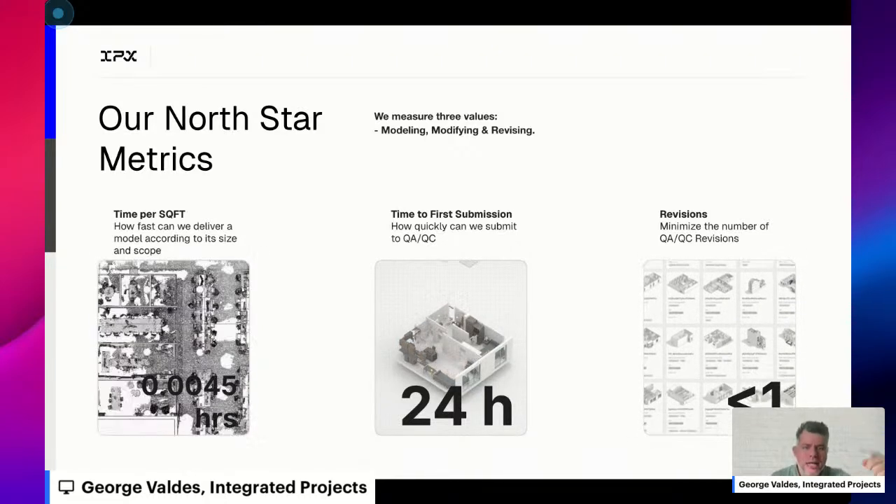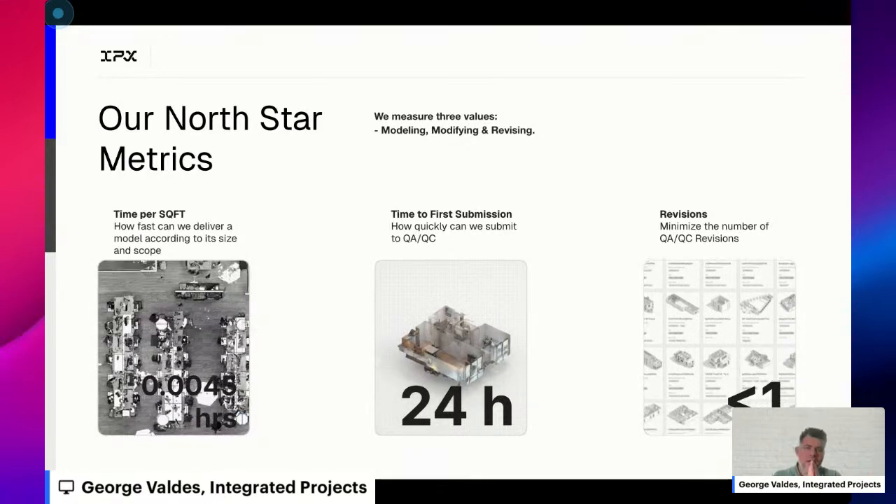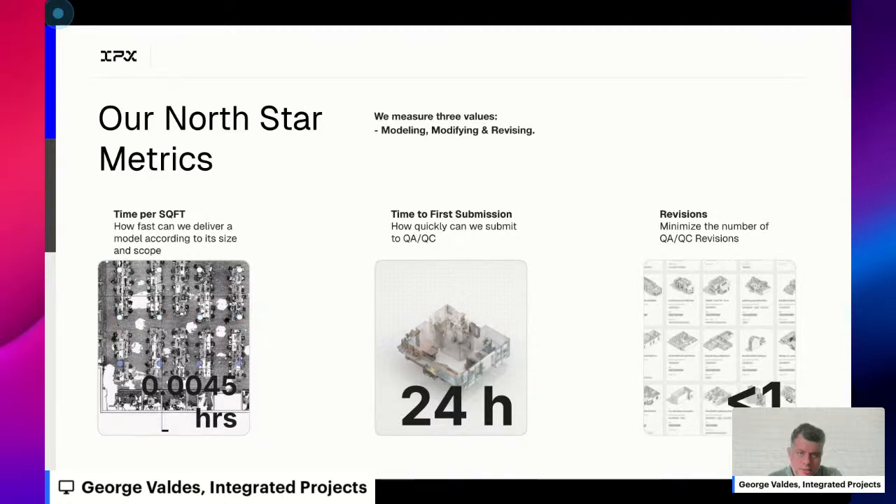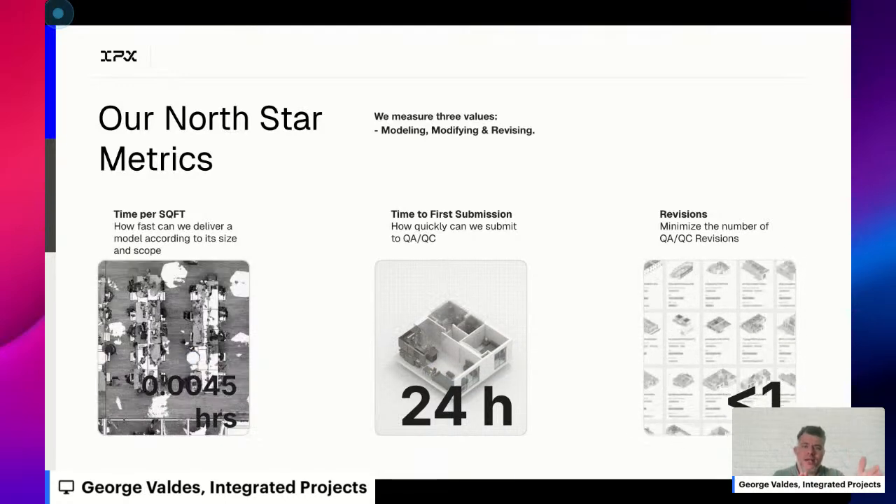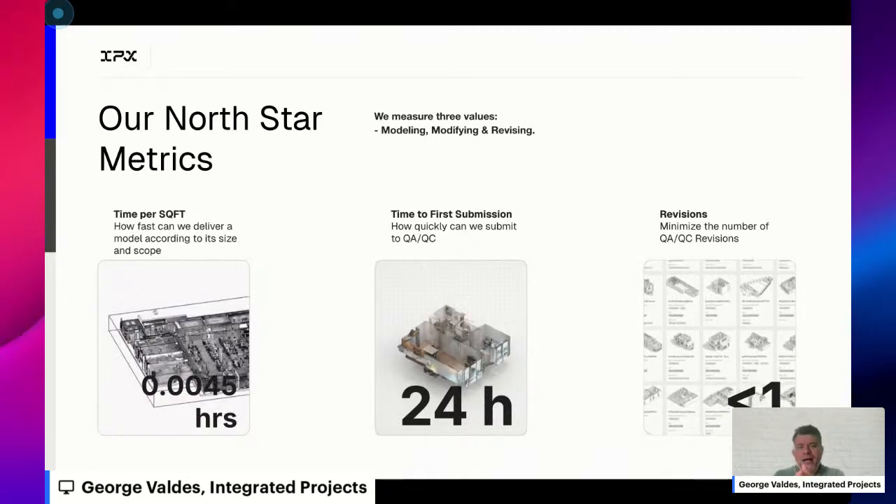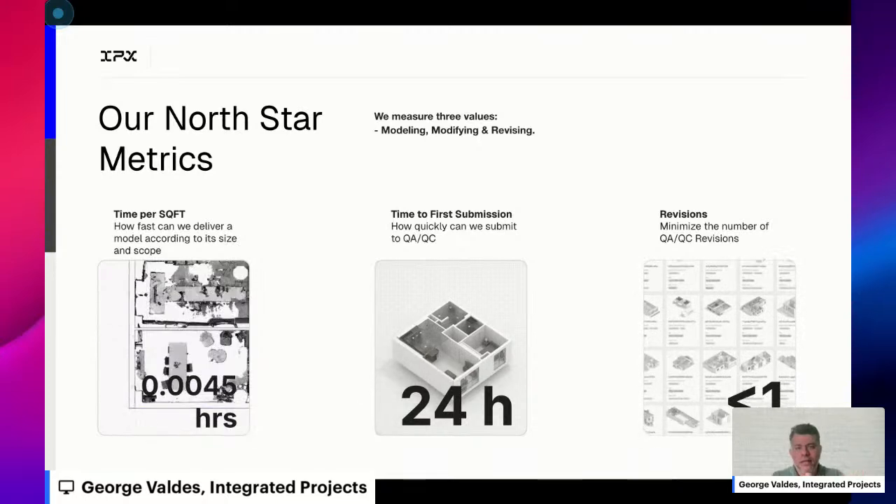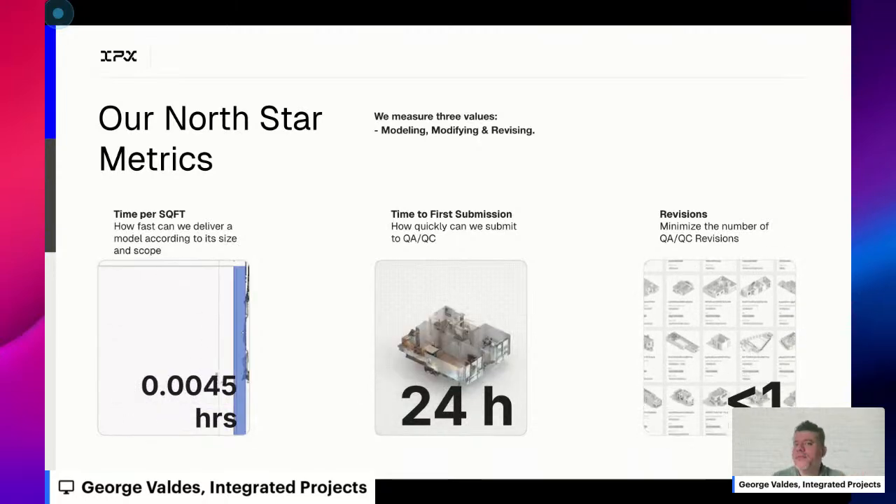In addition to that, time to what we call first submission. Basically, this is the time from when a modeler starts working on a project and when that product has been delivered to our internal QA QC team. And so how fast are they now able to do that is another measure, and again, this is all just through the assistive things that we're doing here.